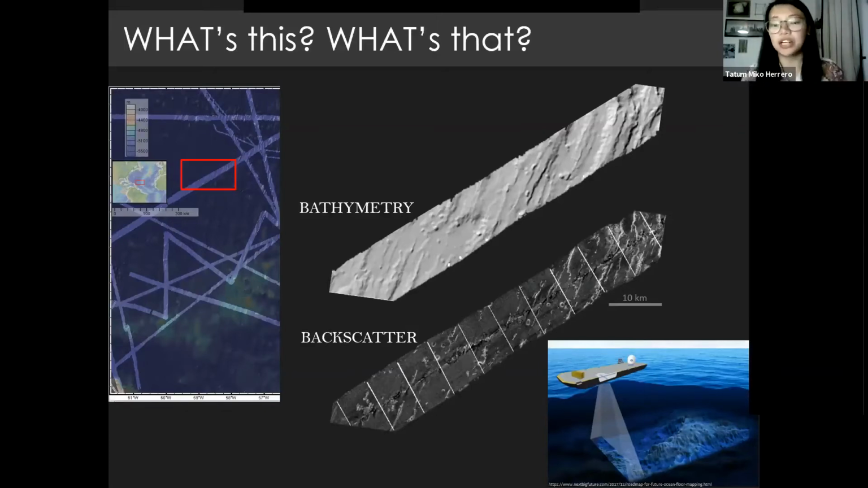For the backscatter, it measures the intensity of the sound that comes back. So imagine you have your ball, and you bounce it on really hard pavement. It'll bounce back really hard to you, as opposed to when you bounce your ball on sand or on sediment, it's not going to bounce back as hard.